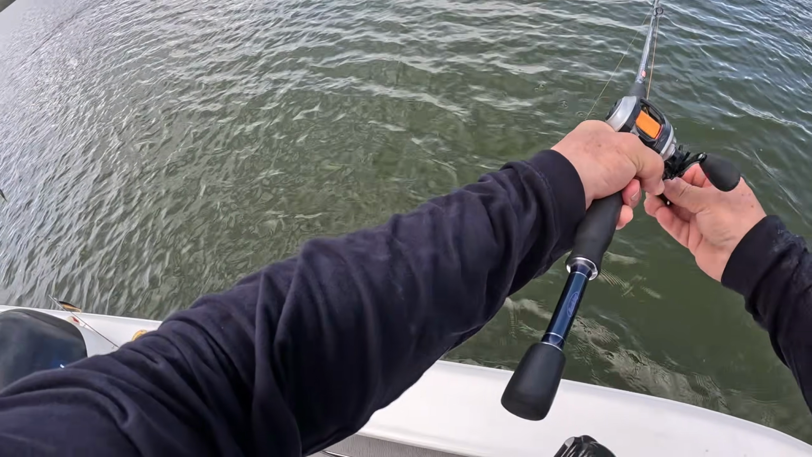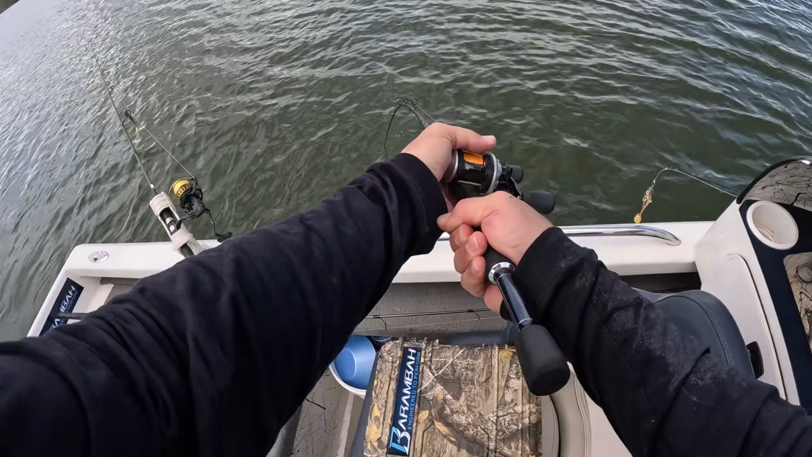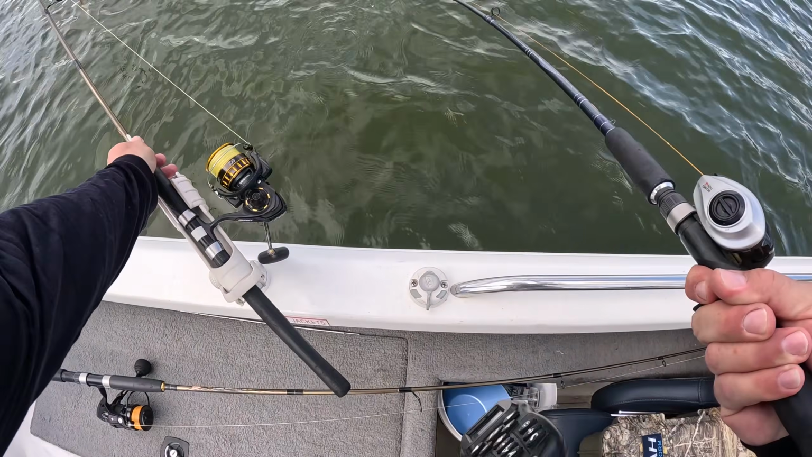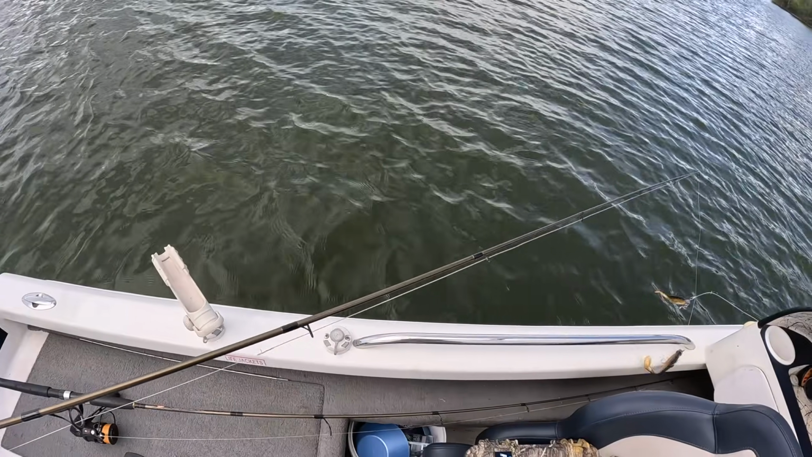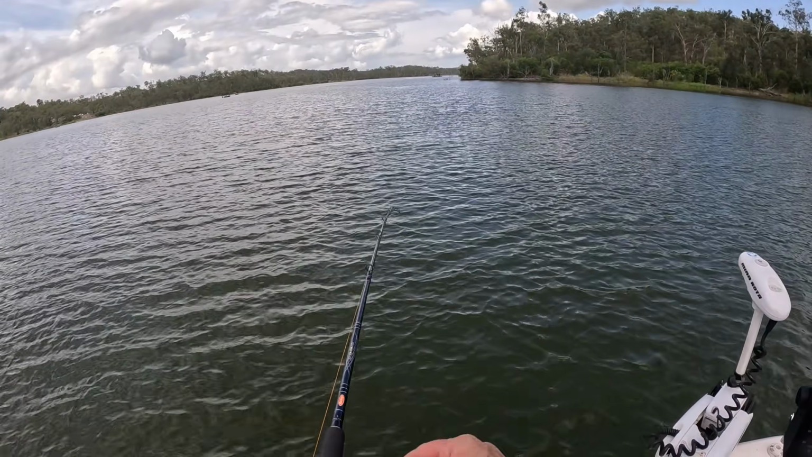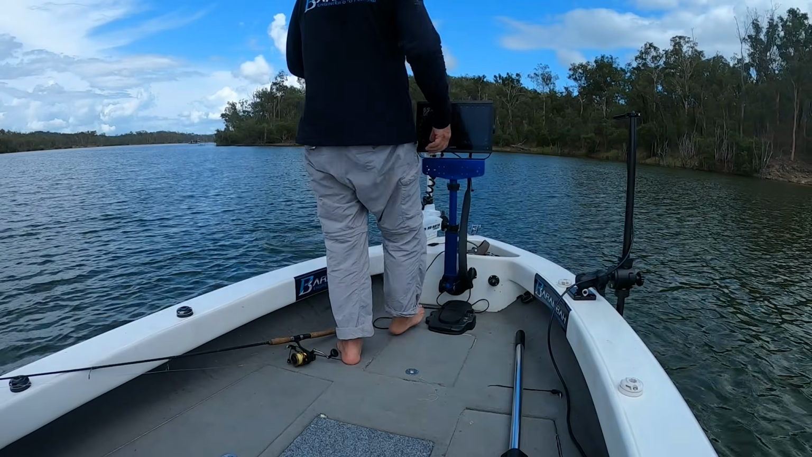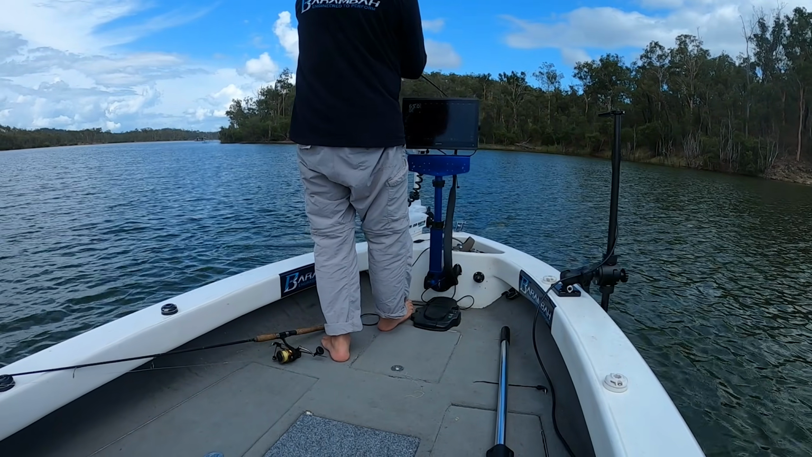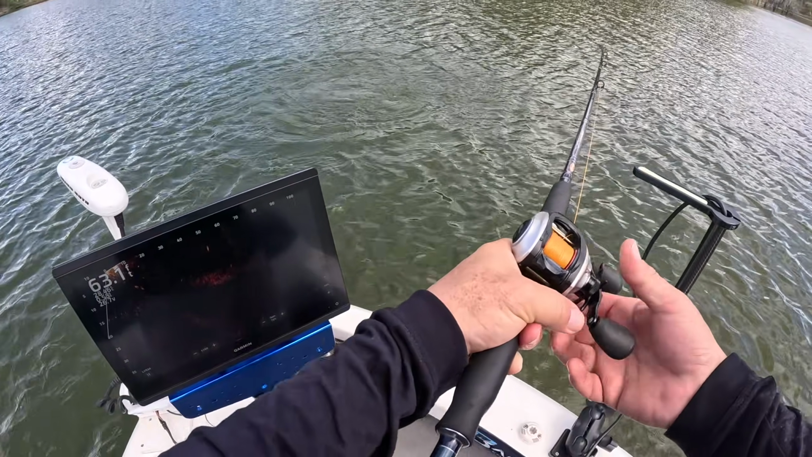Where are we? What have we got? Just a little fella. I'll take him. Oh, he's trying to throw that. So you don't put any pressure on him when he jumps.